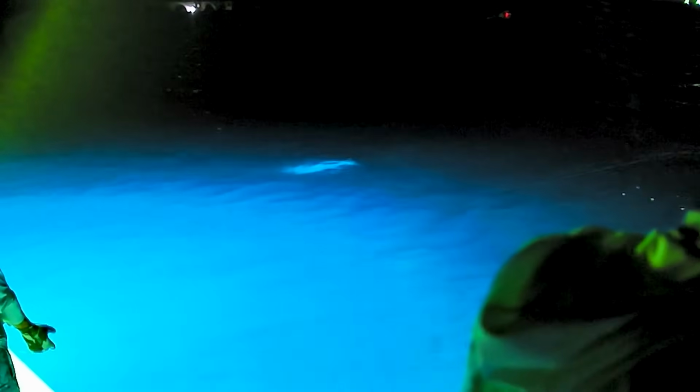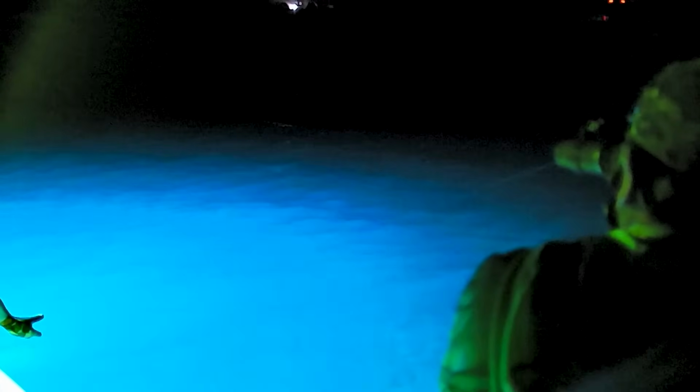Gosh, this is so freaking cool. Oh, I see the fish. Oh, yeah. You guys see the fish? That's a big fish. Oh man, look at him go!